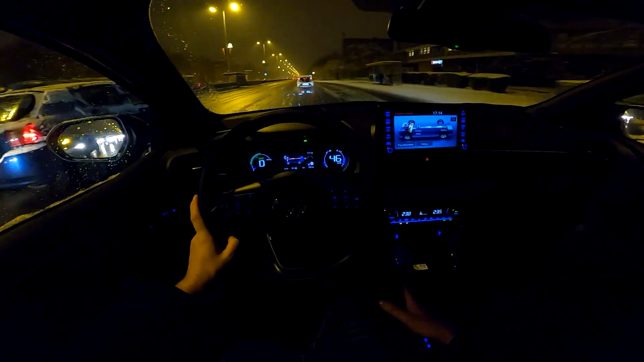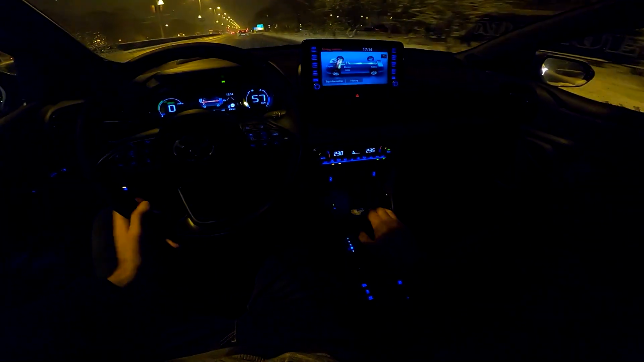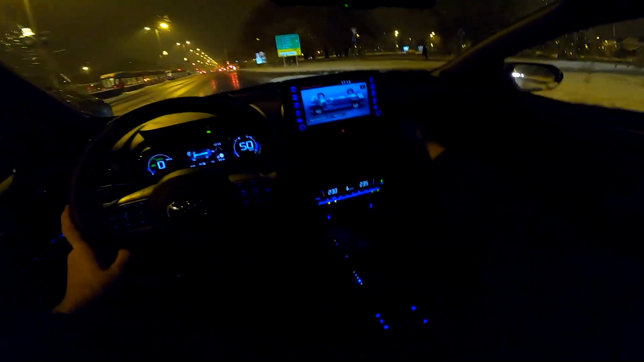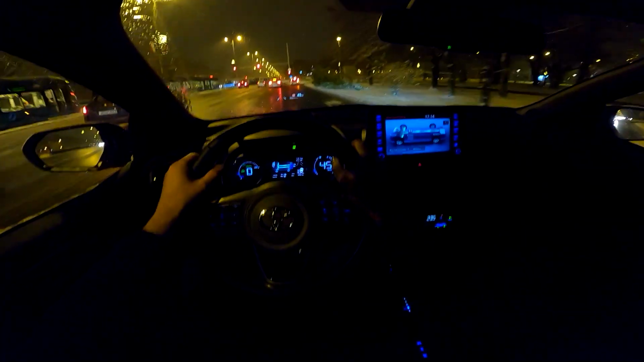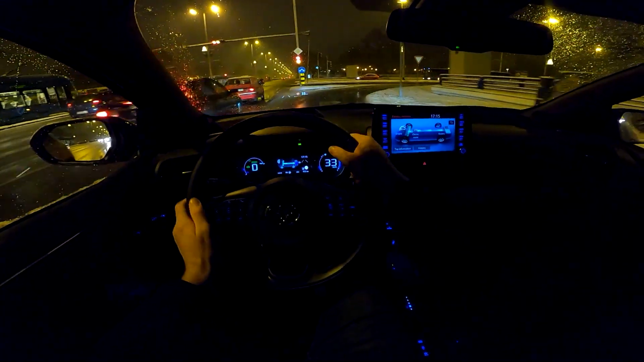So tell me in the comments, guys, how do you like this car? How do you like it during the night? I think it is really smooth. I do love the fact that now they've added these discreet ambient lights. If you ask me, I would go all in. I would put the ambient lights all the way, but this is also nice. And now I really can feel that the steering wheel is warming up.